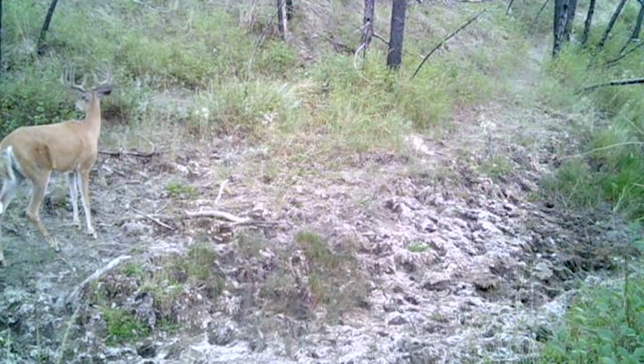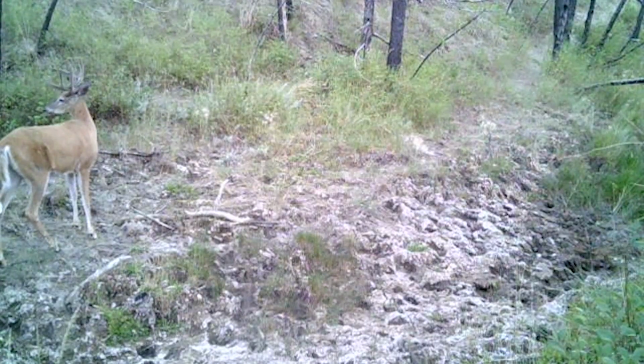These next clips were my biggest surprise. I knew there were whitetails in the river bottoms in this area, but I'd never seen one in this more broken country. So getting this buck on camera was a huge surprise to me.